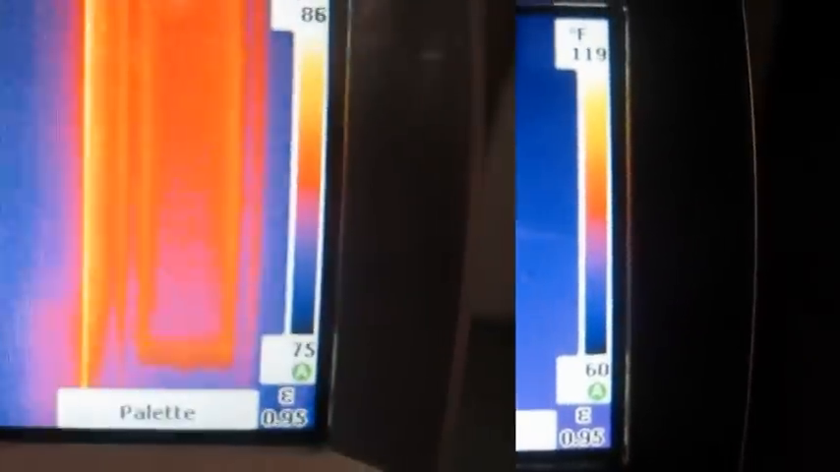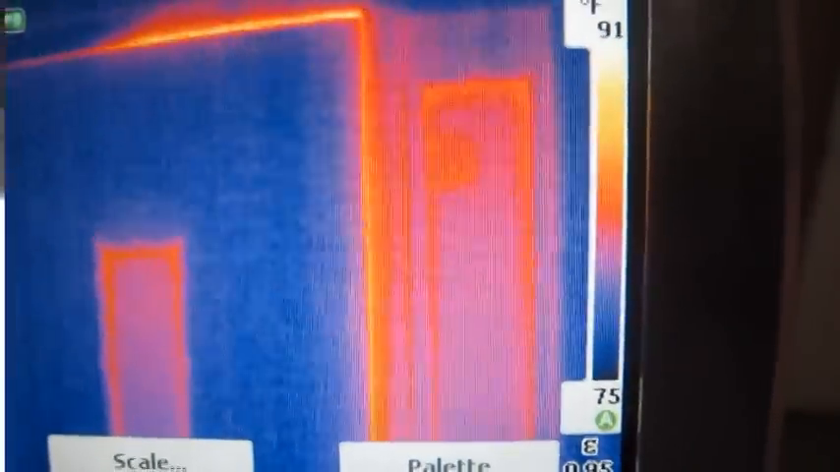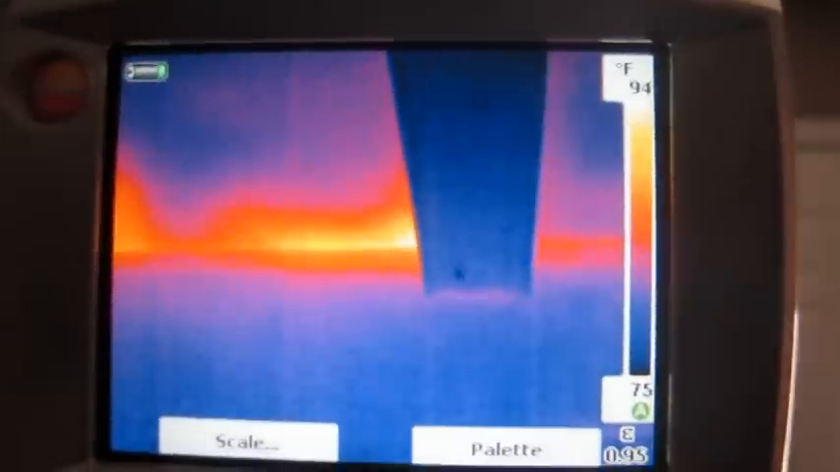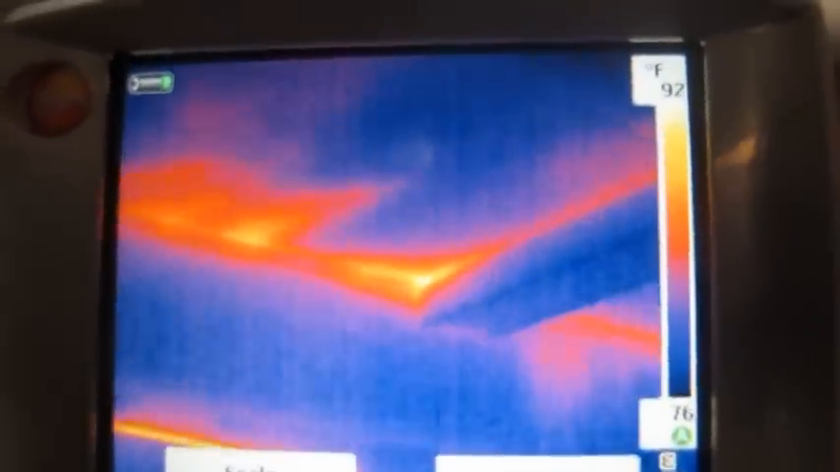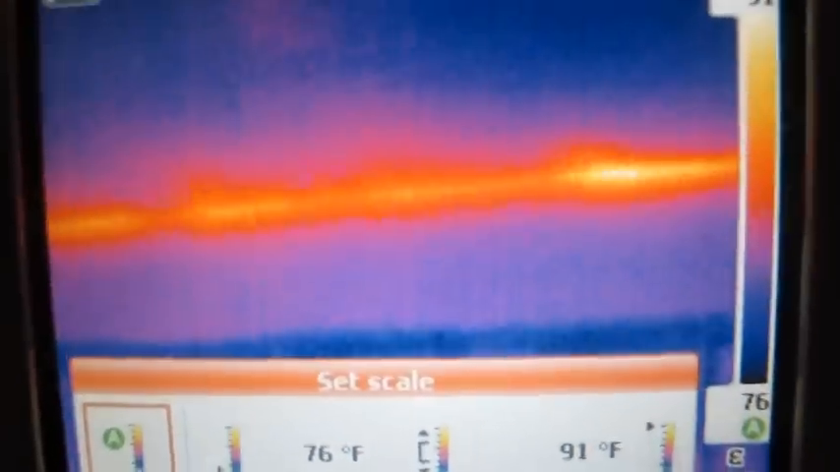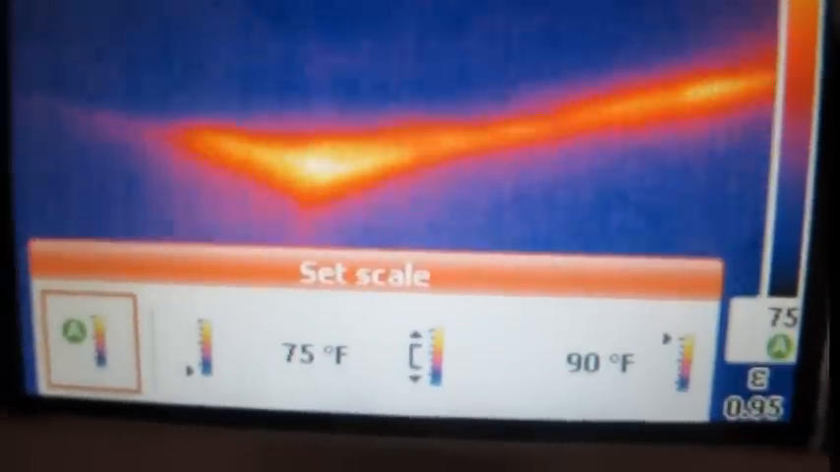117 degrees. I'll also show you homeowners how bad the door is leaking. I've got this open a little bit, so I'll be able to show them some of the wind wash where it blows the insulation back, like mine is. Alright, here's some more wind wash. This is in my living room.